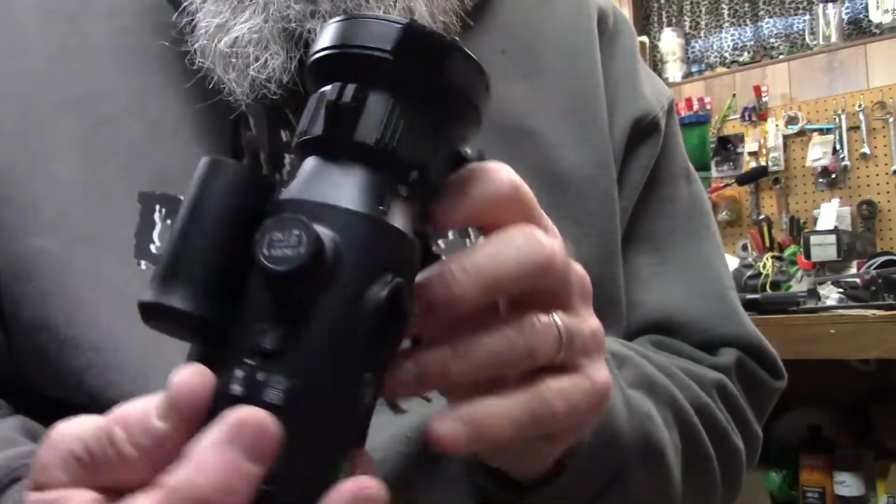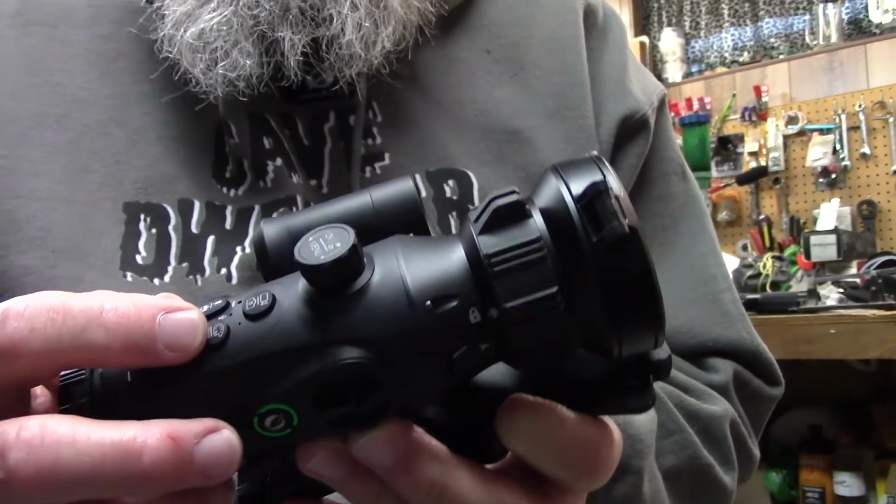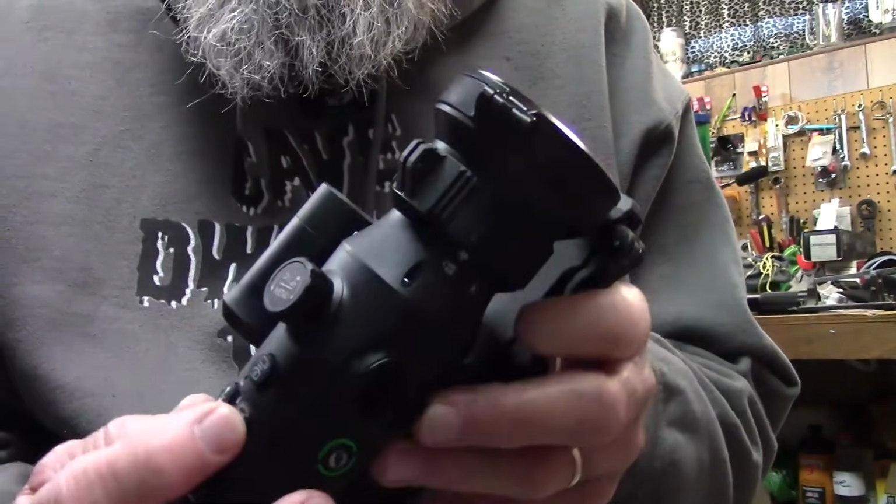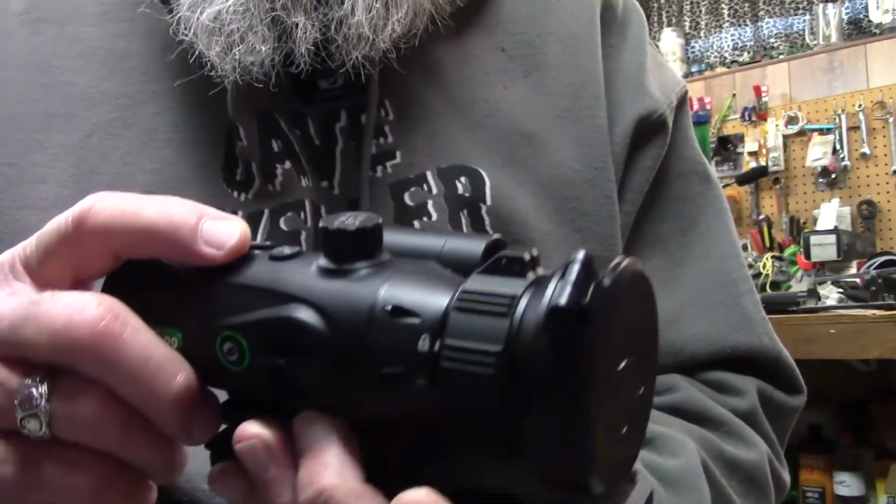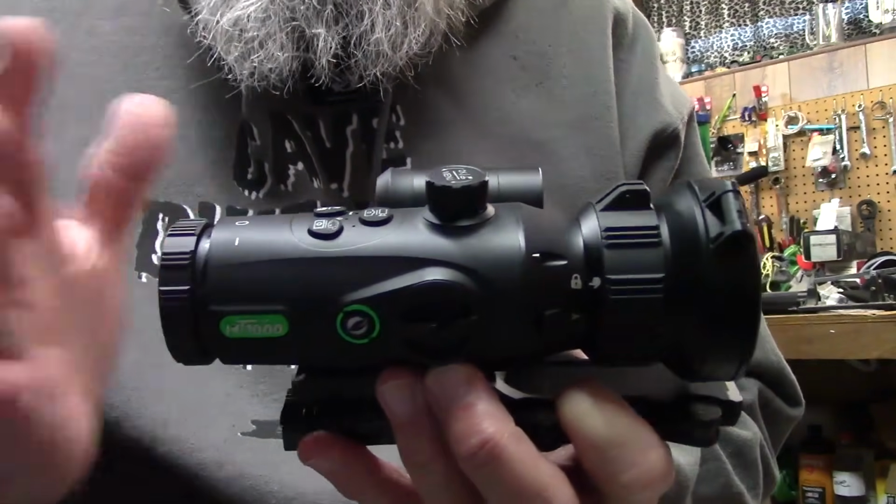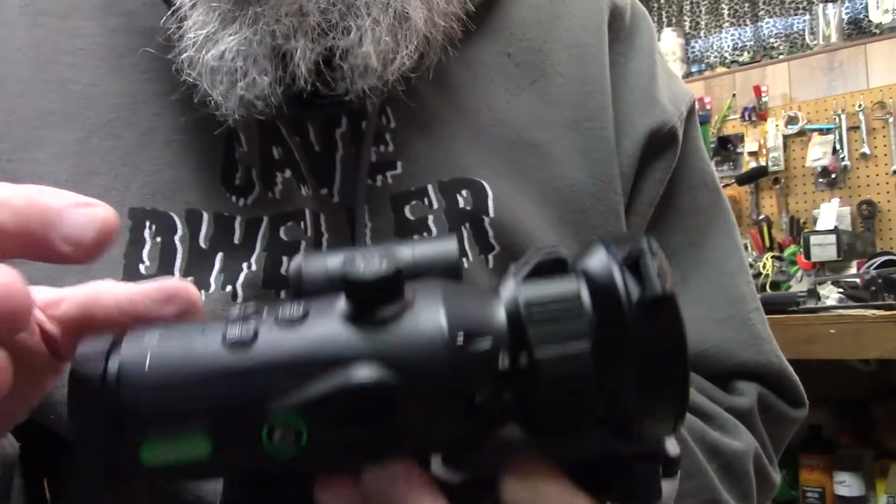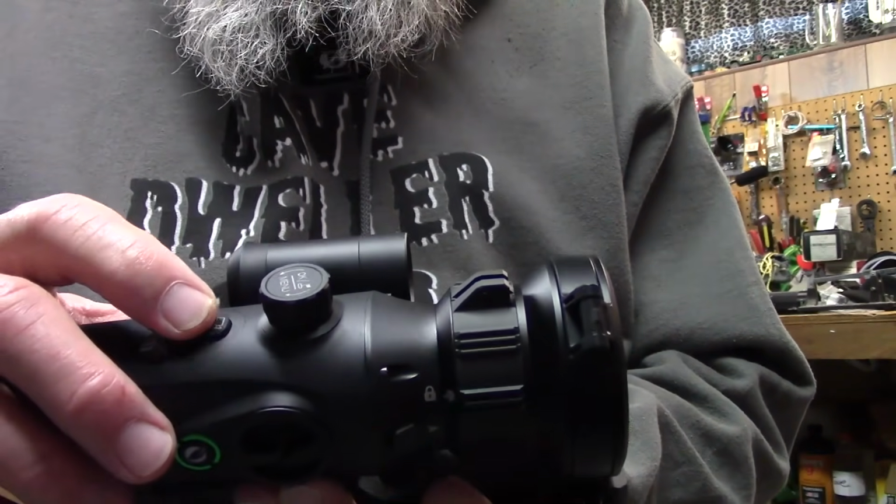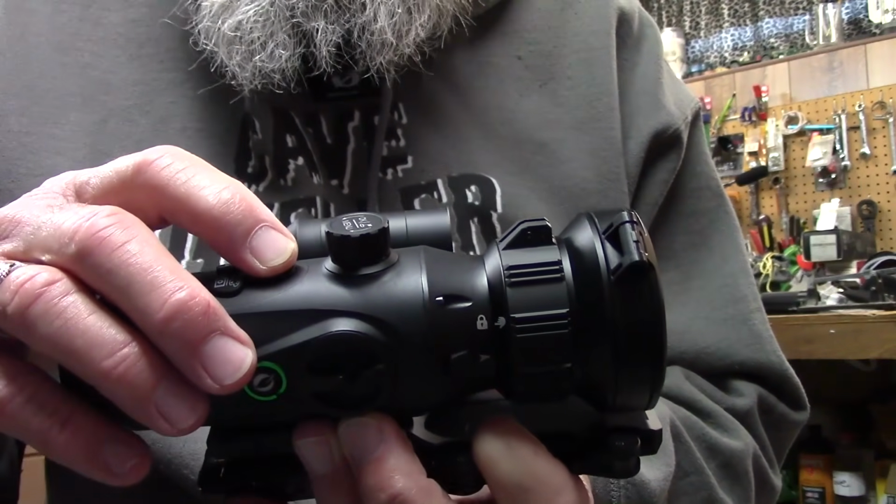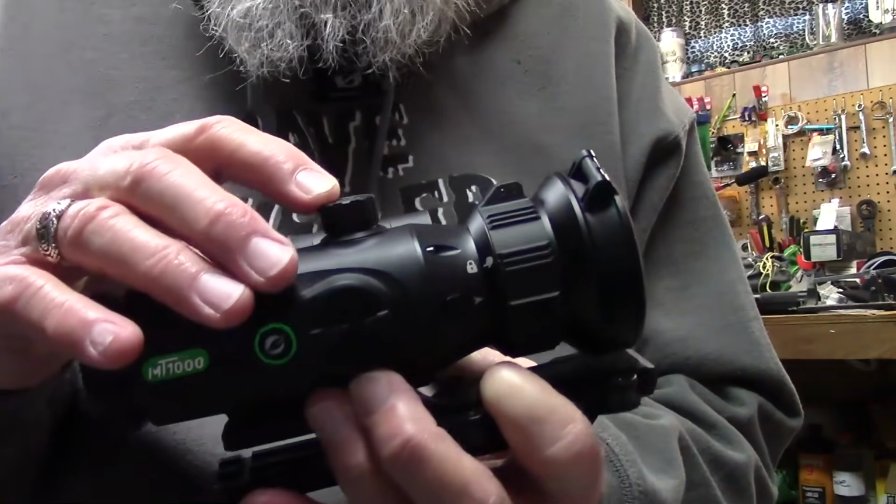You've got 4 buttons up here. This guy right here, I think it has 11 different color palettes, I think they're called. This one's going to scroll through all the different colors. This one over here is going to dim or brighten, whatever you want to do to make this more pleasing to the eye. This guy right here, one quick push starts the recording. Hold it down for maybe a second and a half, it takes one picture. A lot of the control up here is how long you push the button.